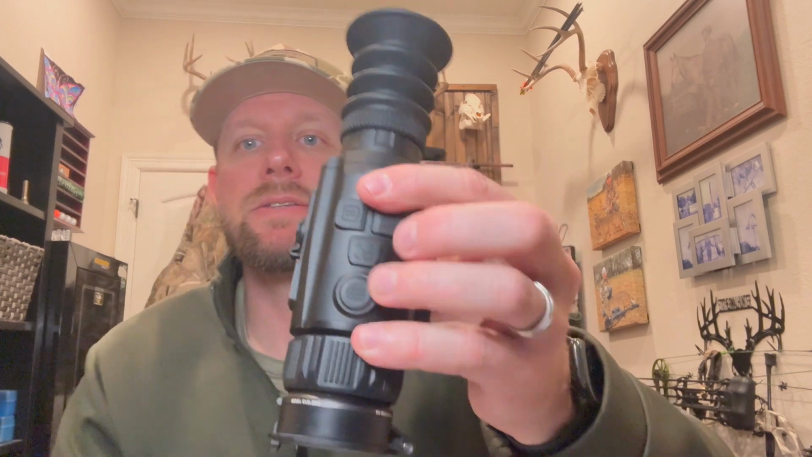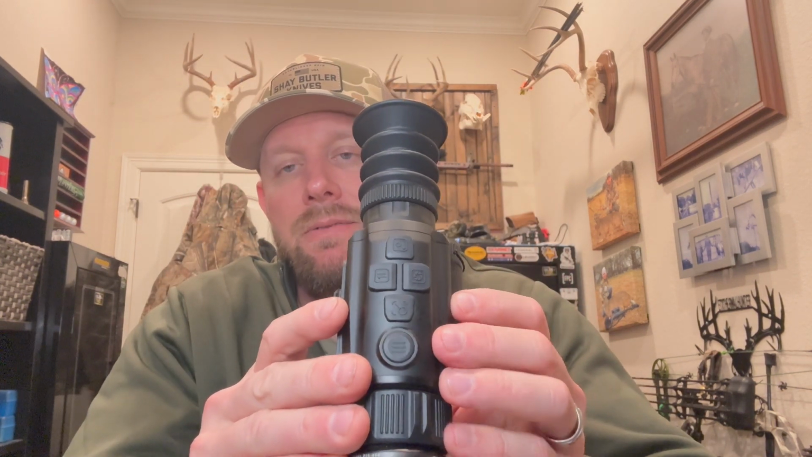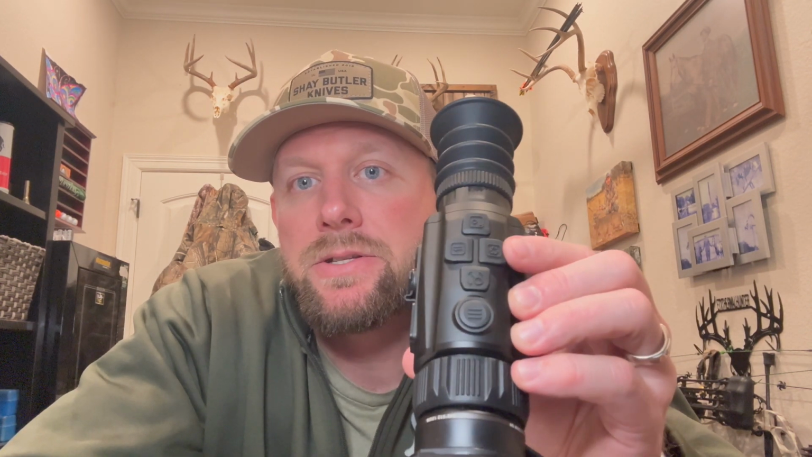The button system, I do like the buttons. I am a left-handed shooter, so optics sometimes are not ideally set up for me. If they're set up in a way that they're more oriented towards a right-handed shooter... Having the buttons on the top, having them very pronounced, spaced good, very easy to operate with gloves on cold nights or without gloves. So that is something I really like.